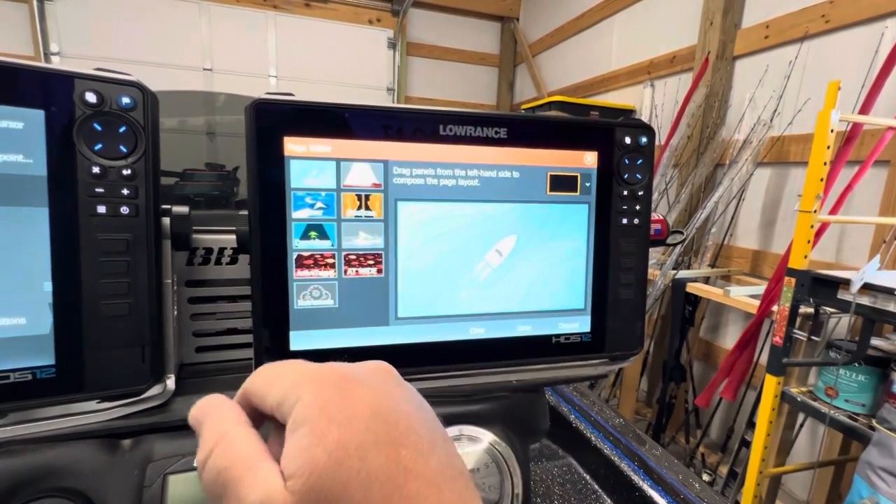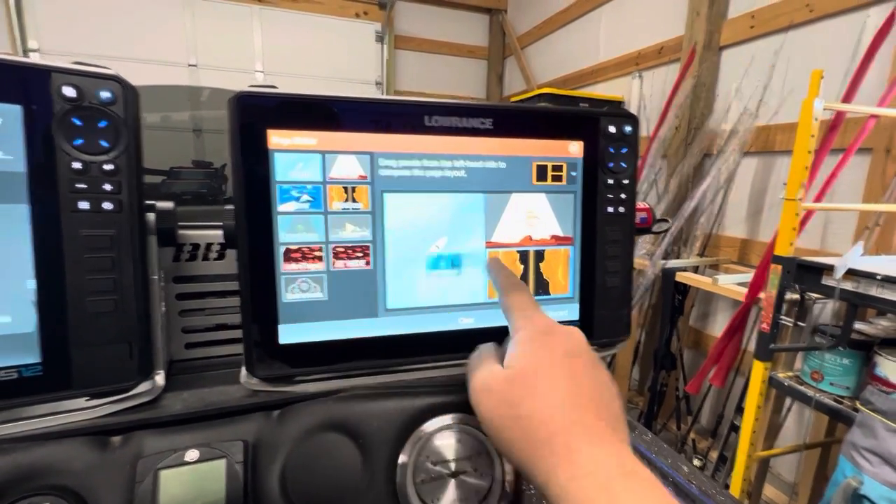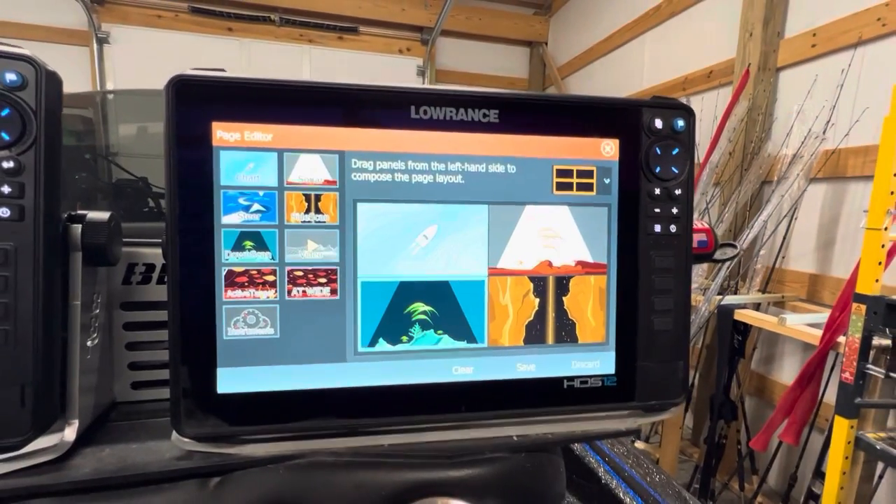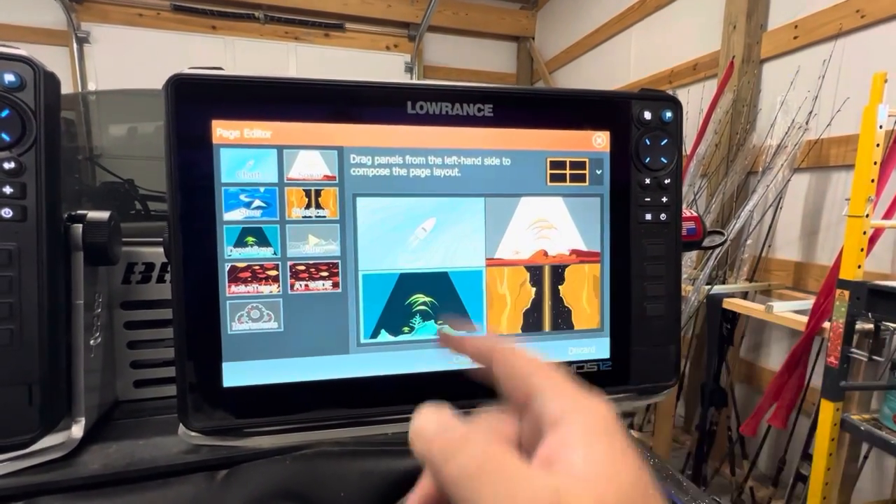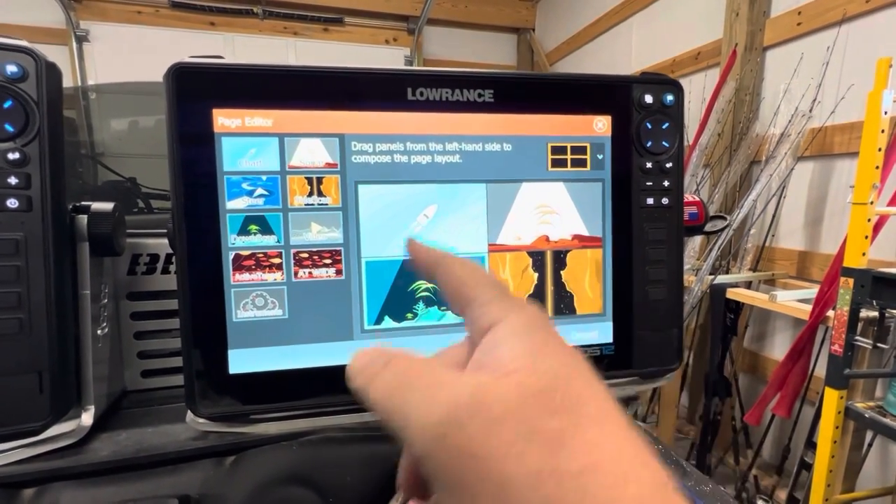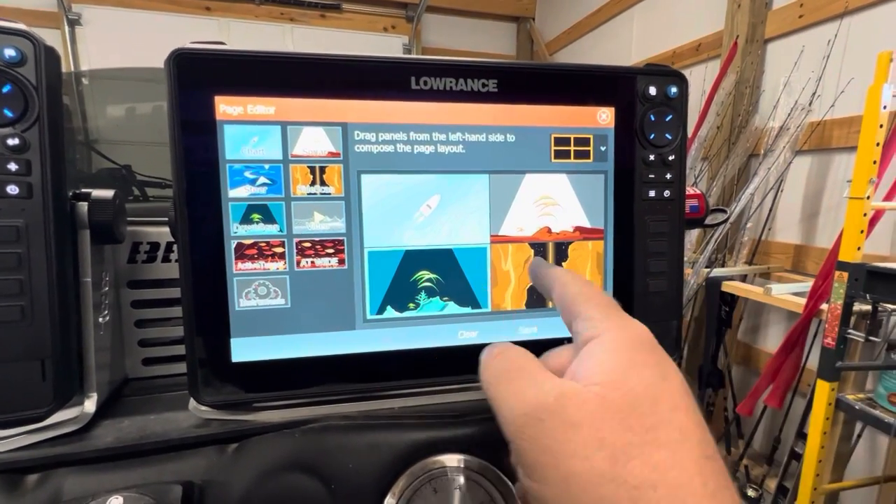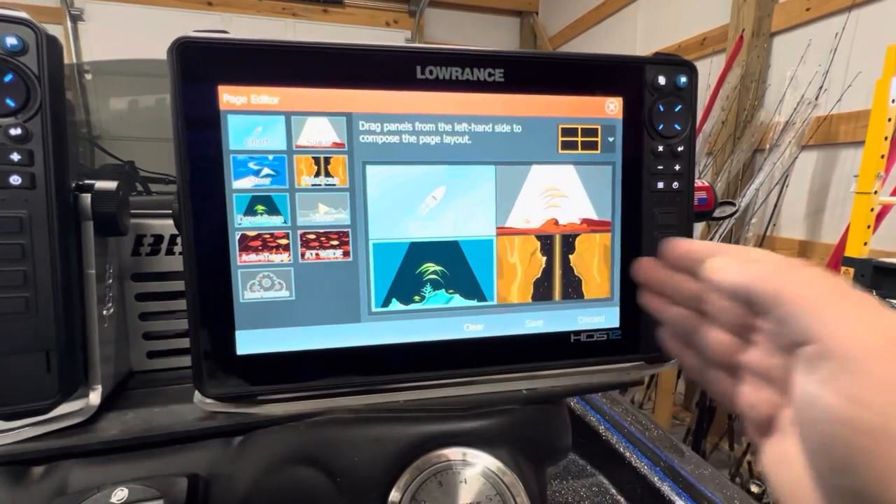So we're going to choose chart. We want some 2D. We want some side scan. We want some down scan. And there we go. We got the 4 different screens that I want, but this is not the orientation that I want. Now, the map, 2D, and down scan are fine in smaller screens. But I want to maximize the width of my side scan. I want it the width of the entire screen.